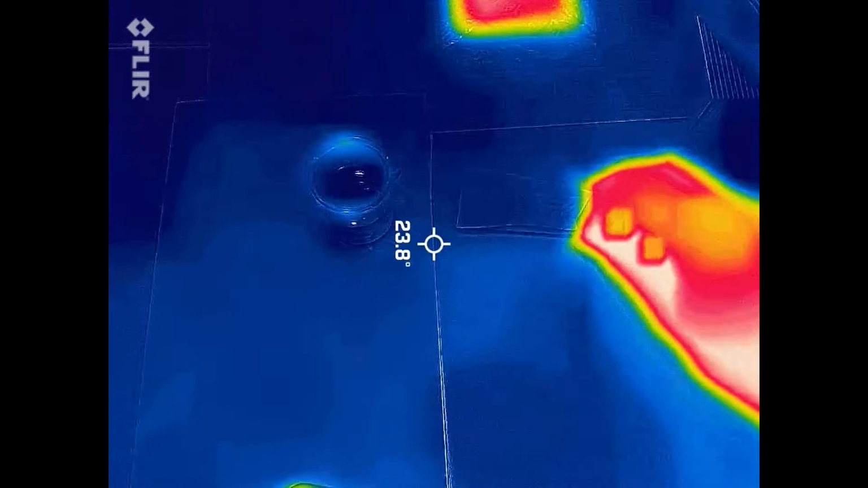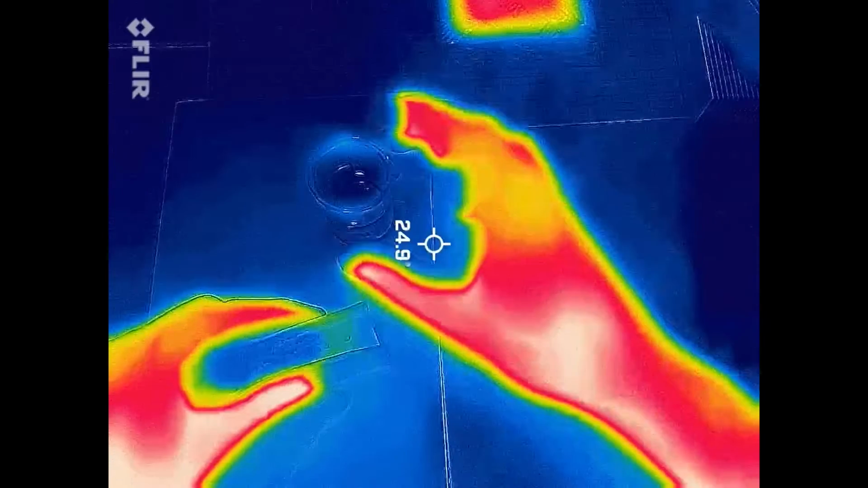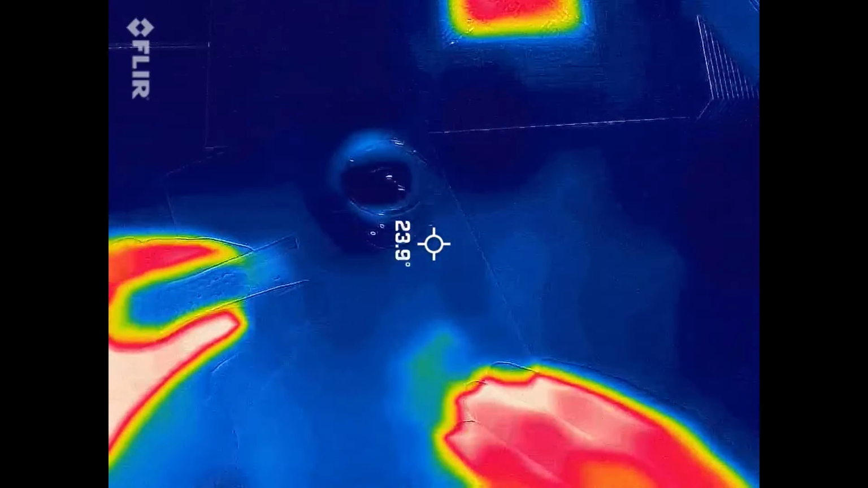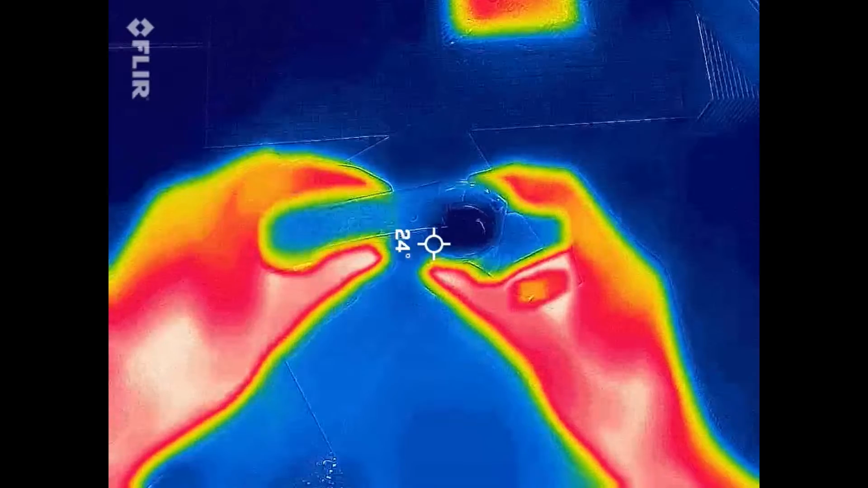Without wasting any more time, let's add the calcium ammonium nitrate to the water and see how the temperature drops. Just move this center of the frame, and 3, 2, 1.